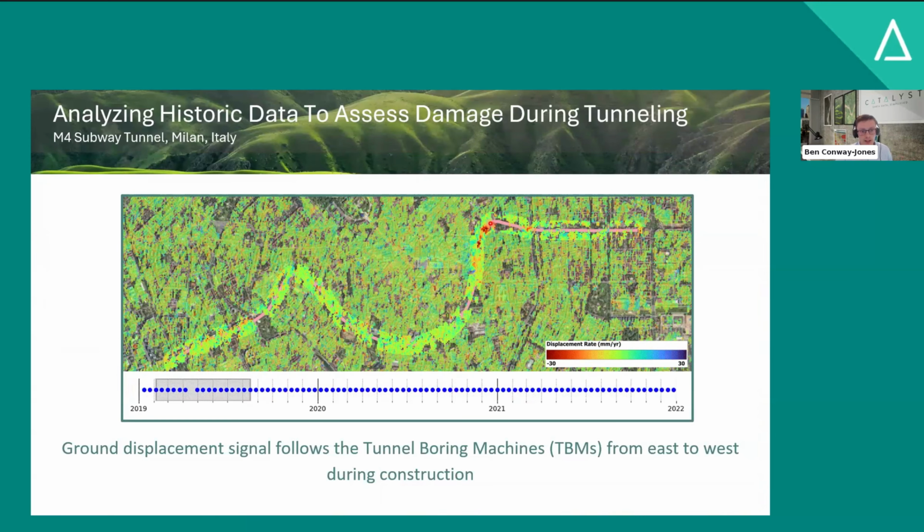So the start of 2019, we can see displacement towards the east. And then we can follow this displacement signal all the way south and then to the west during the tunneling activities, tracking the tunnel boring machine. I think this is a really powerful example of how InSAR is capable of detecting millimetric displacement at the surface for really complex urban projects.